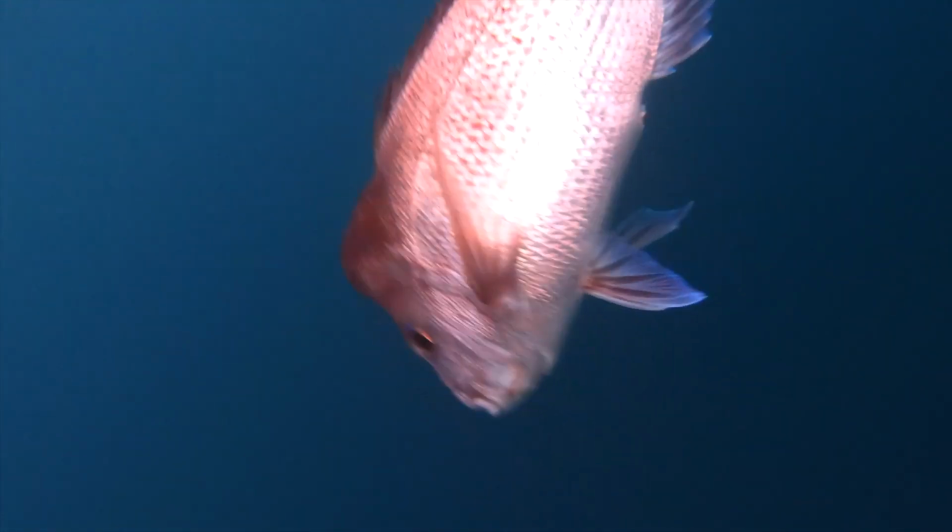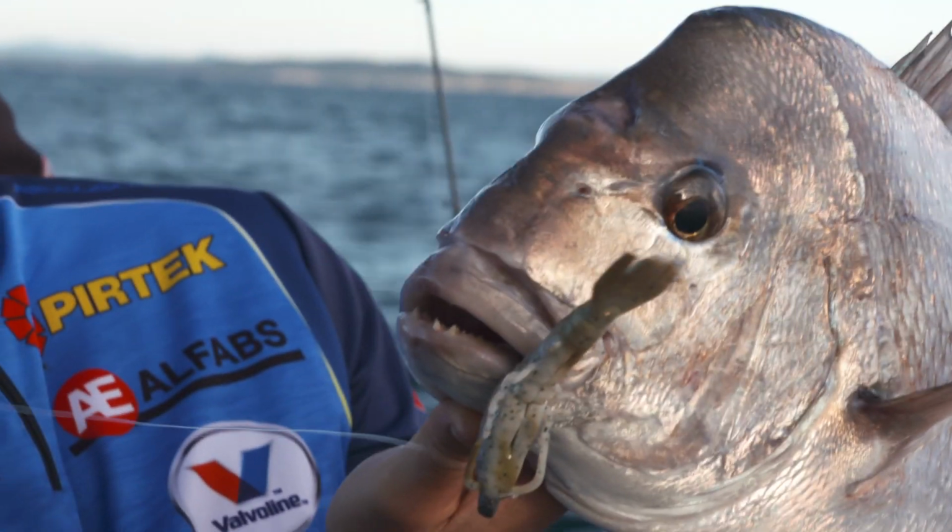A bit of a trick. So when it comes to big snapper, a stealthy approach is the key. And as I said, it's great to put those great big long casts in, but if you're casting over the fish, you can miss out on catching some really nice ones.